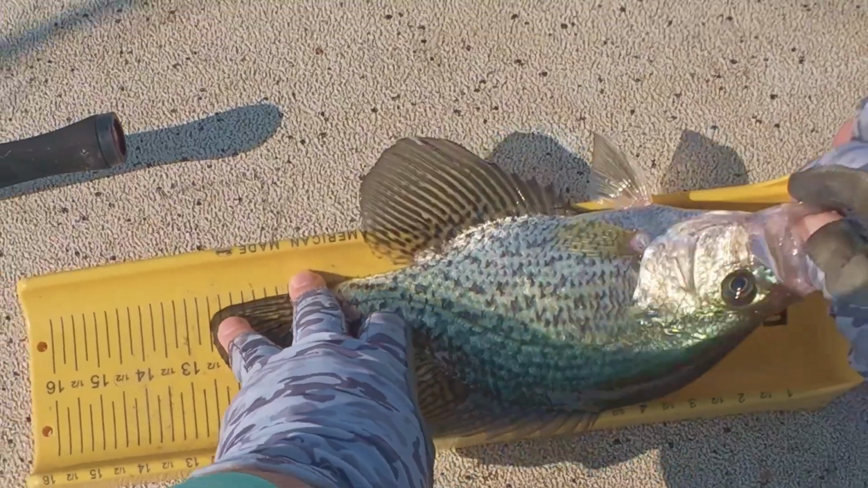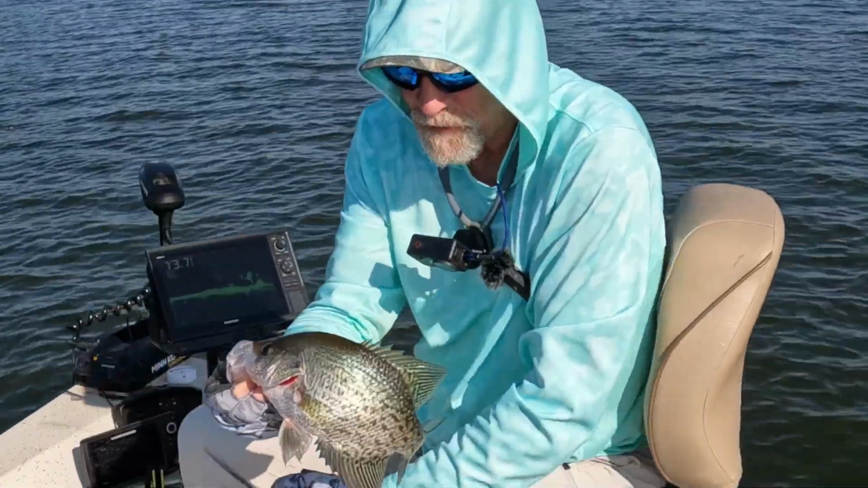Another 12 and a quarter. Black crappie. 12 and a quarter.